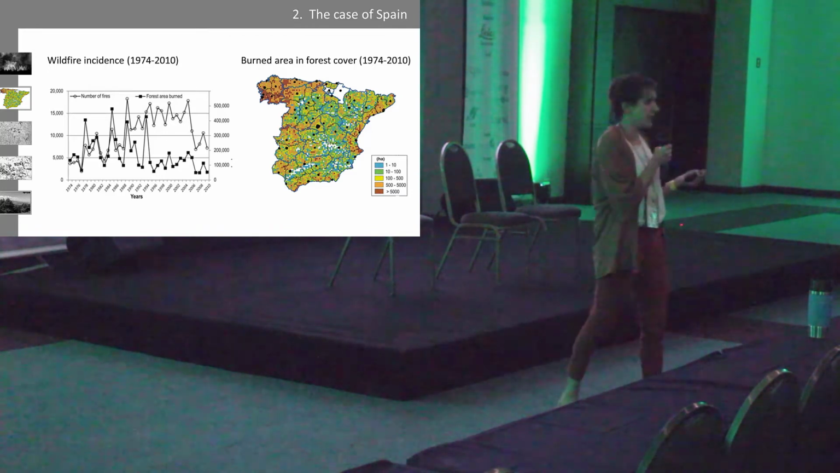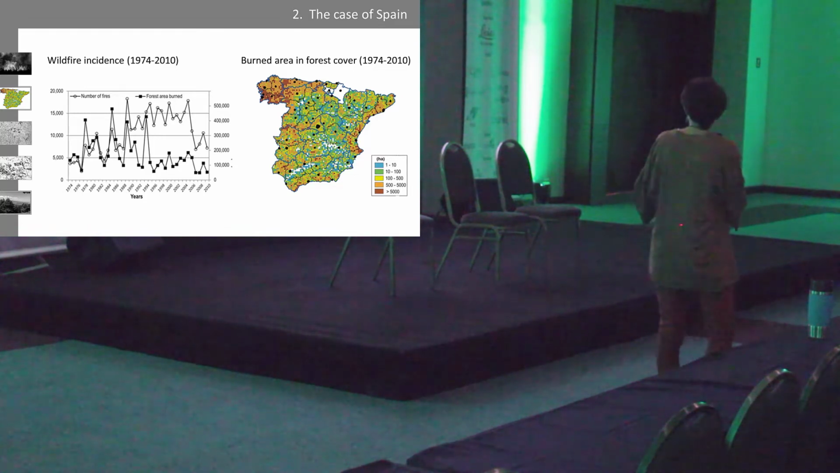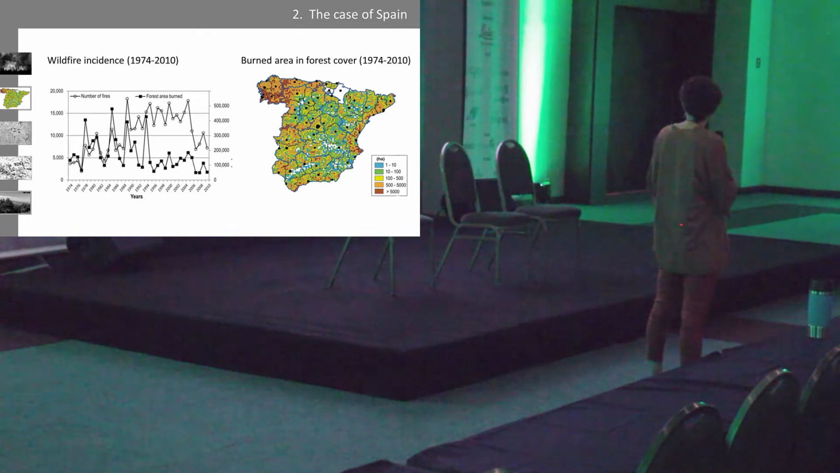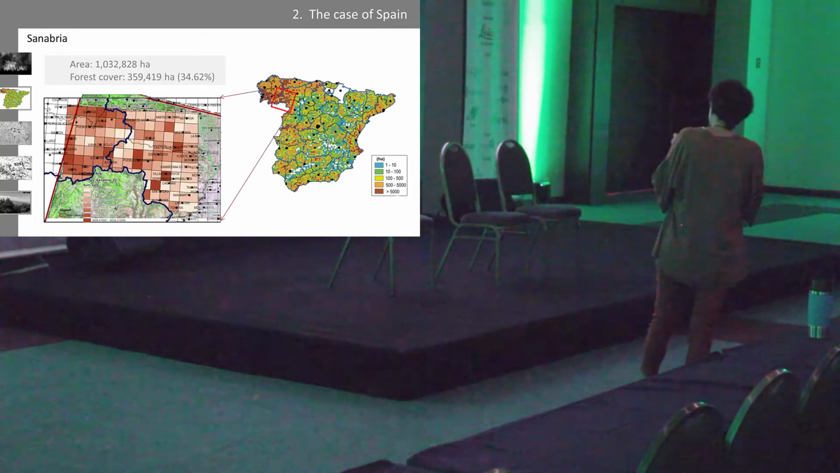So we have fewer fires, but more area burned. And on the right side, burned area in forest cover. As you can see, there are 3 main hotspots: in the northwest, in Extremadura, and in the west in Valencia. So we are going to focus on this hotspot.